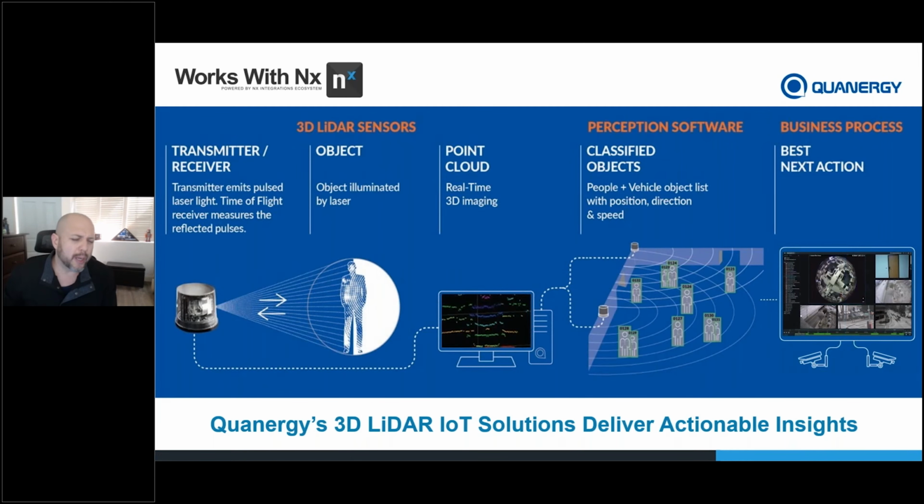And so we don't see like cameras do. One of the biggest things that's different between us and cameras is that we can't read sound, we can't read color, we can't see biometric features. Everything that we see looks like a silhouette.